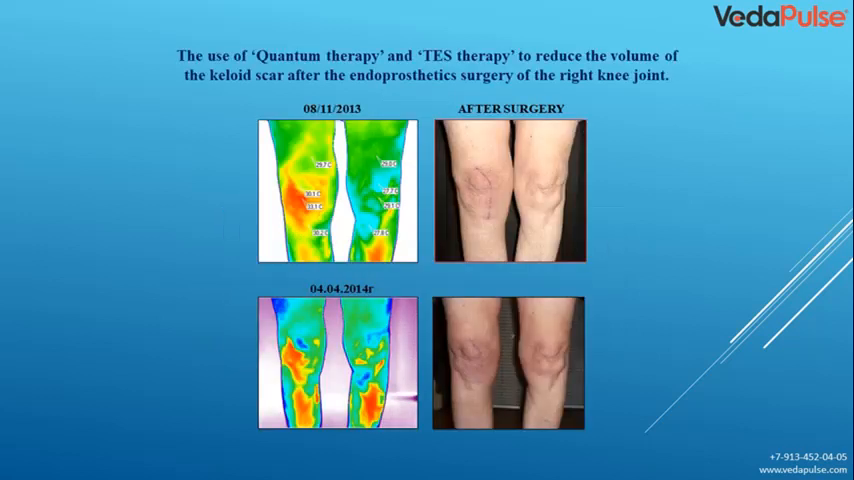Here we can observe the use of quantum therapy and test therapy to reduce the volume of the keloid scar after the endoprosthetic surgery of the right knee joint. You can see it clearly here. This is a photo, and this is a thermal portrait of this area. And then, a year later, we saw that the keloid scar was no longer visible. But nevertheless, we can see the temperature field.